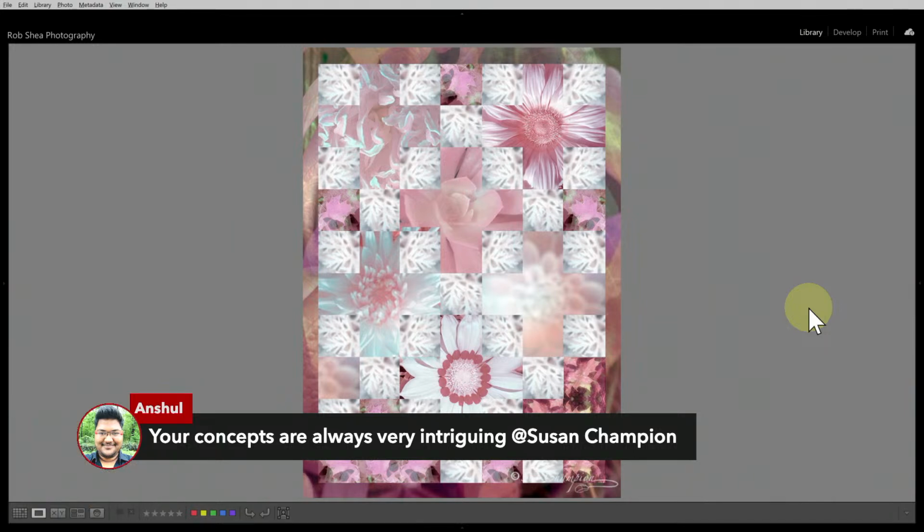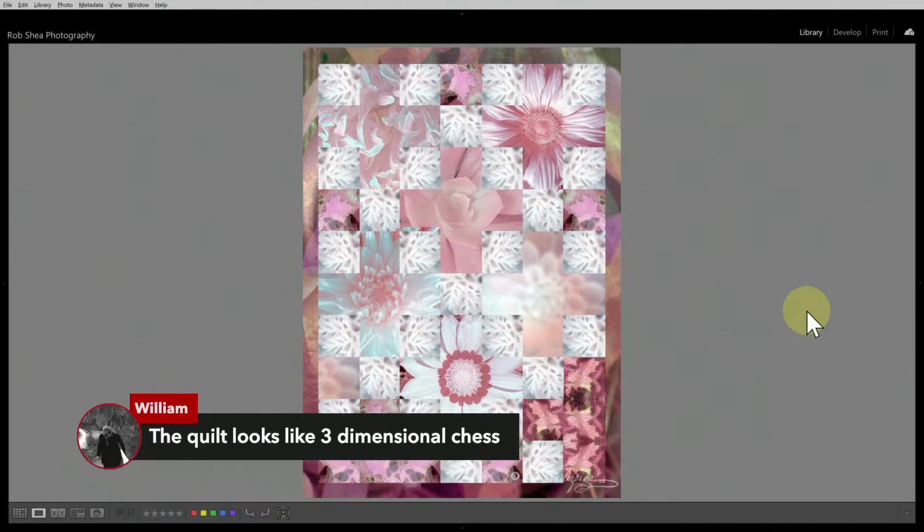So maybe not that. Concepts are intriguing. Absolutely agree. William says it looks like 3-dimensional chess. I know this is flat, but there's something about this that definitely has a 3-dimensional look to it. And so Susan says, thanks. I can't wait to see more. These ideas are fantastic. I love it.